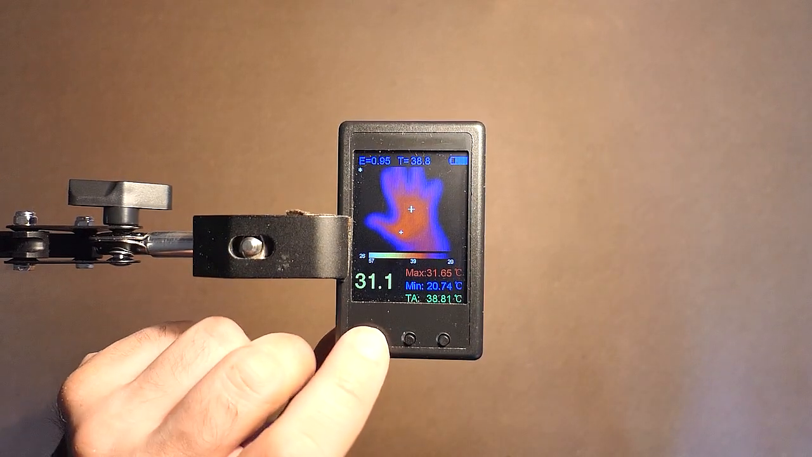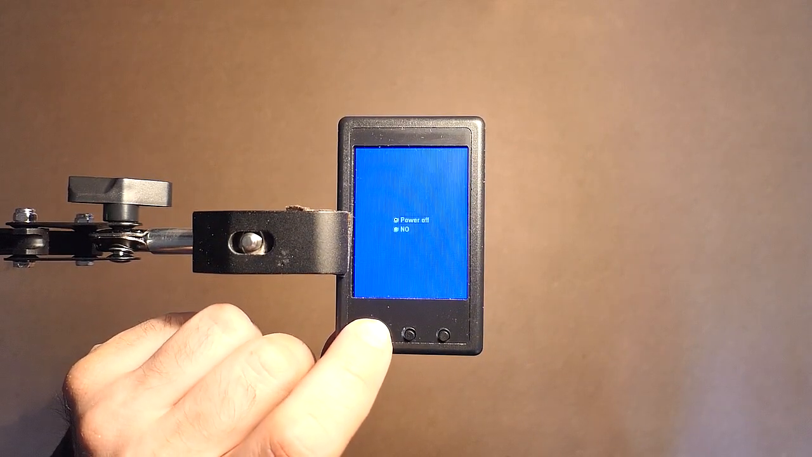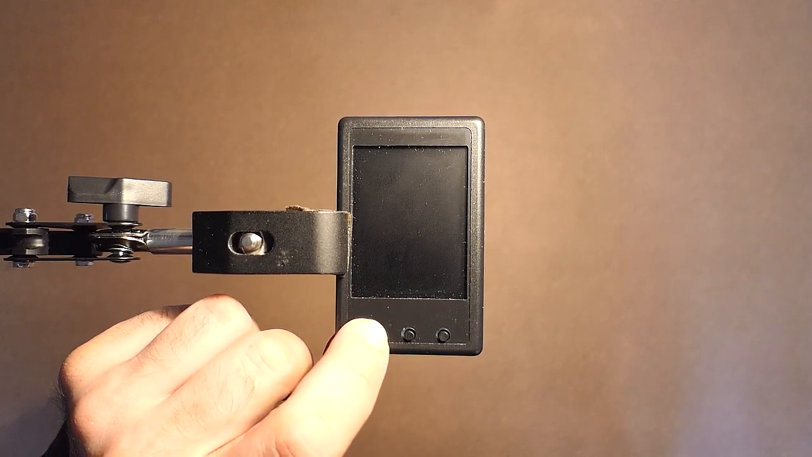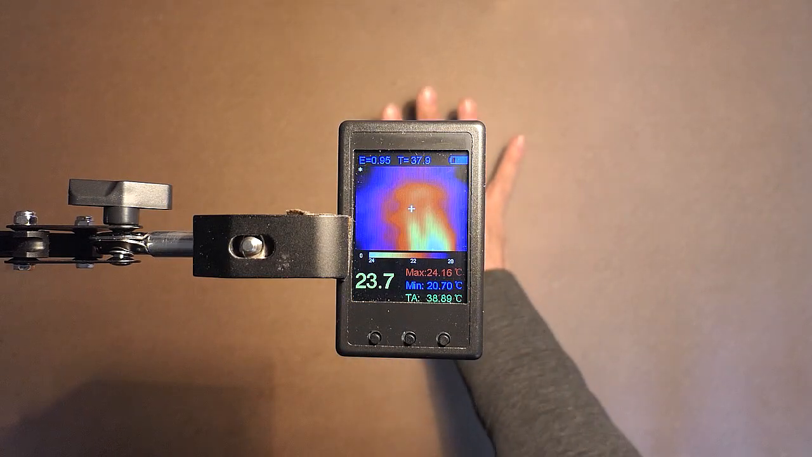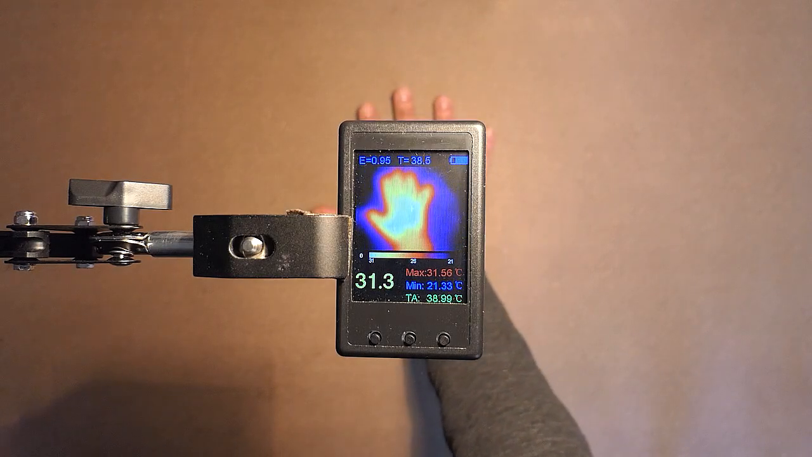Let's turn the device off in order to reset it. Power off, yes. Let's wait for some seconds.